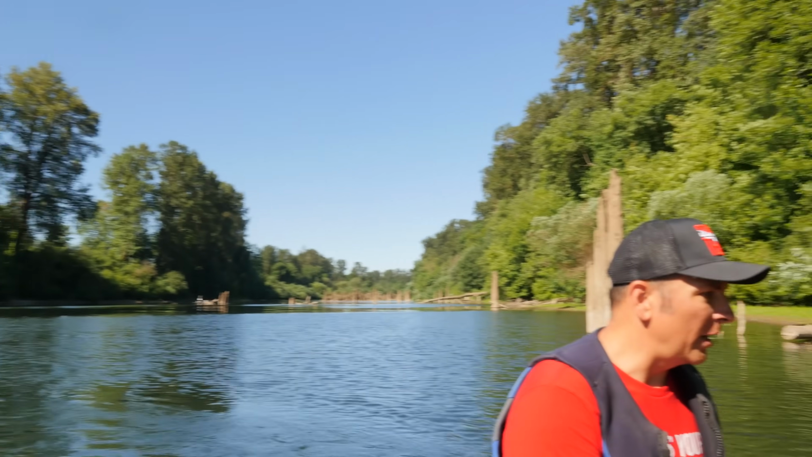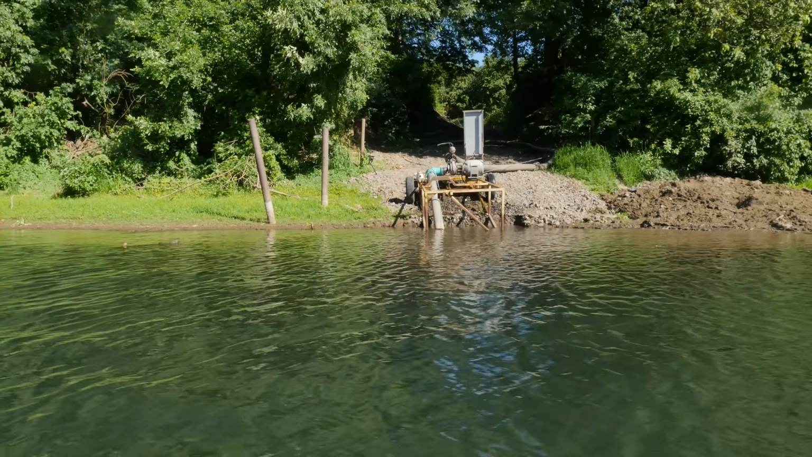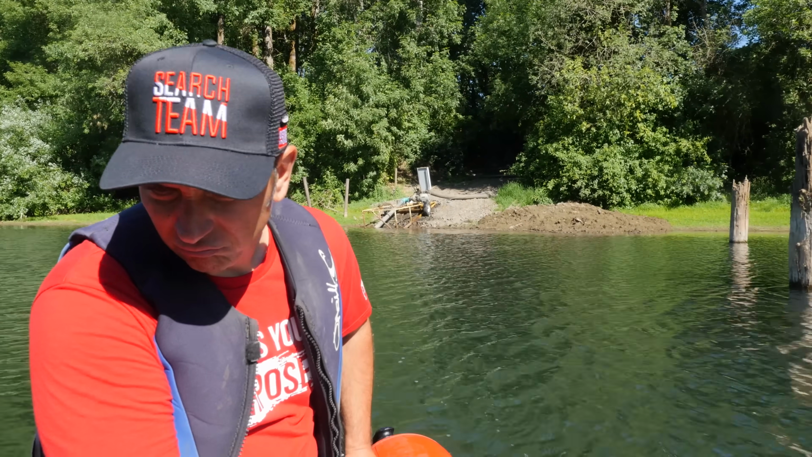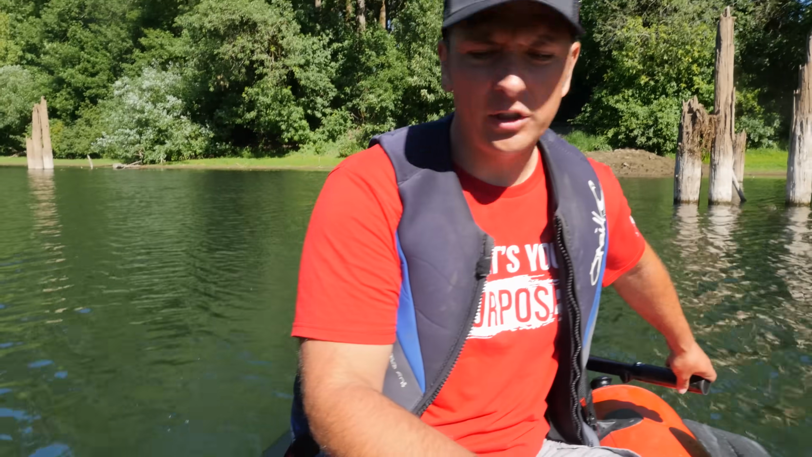So you can actually see the bottom here. We're at 4.5 feet here. Too tight right there. Got a cable on that side. You can still bounce over if you really wanted to right there. Nothing though, Sam. Alright, well, we got one more spot up the road, so let's go check that one out too.